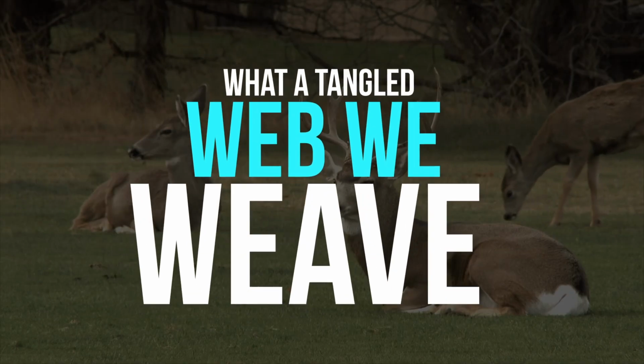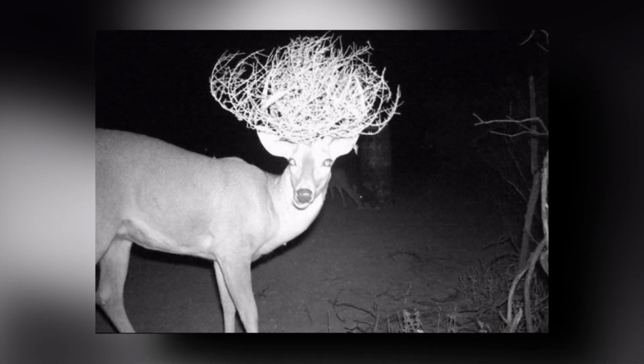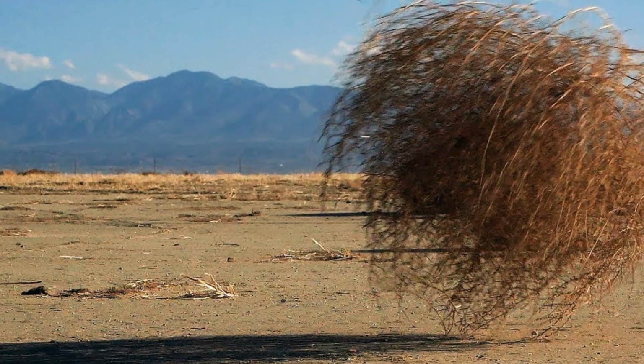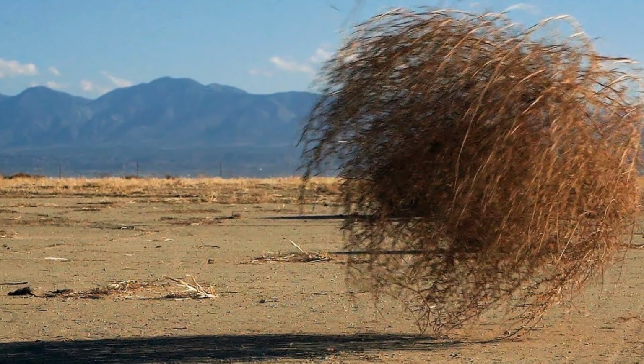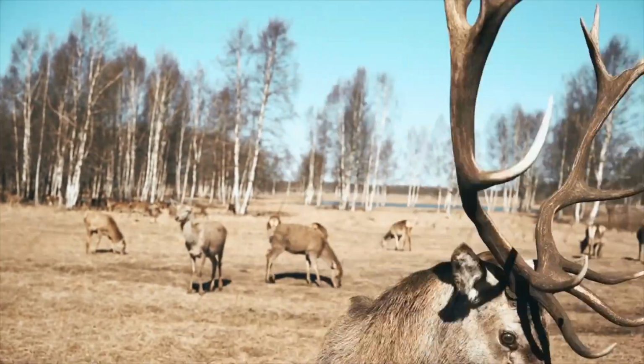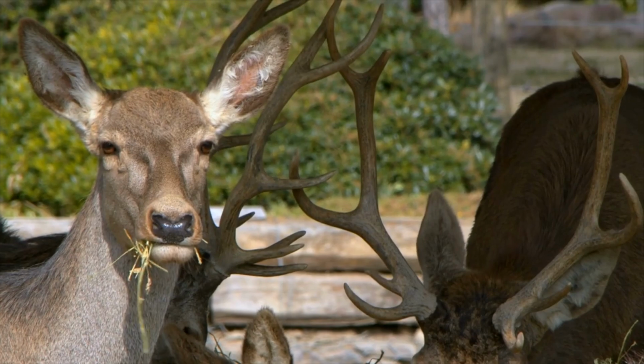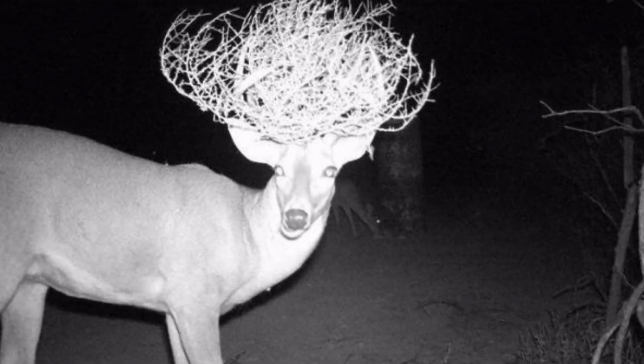What a tangled web we weave. Oh dear, bad hair day there, little guy? It looks like this young buck has got himself in a bit of a mess, accidentally getting what seems to be a tumbleweed wrapped around his antlers. That's one of life's little problems when you have to walk around with bony branches sticking out of your head. The buck actually might have a better chance of attracting a mate with this crazy hairdo, but we hope he managed to get it off, as he does look a little silly.